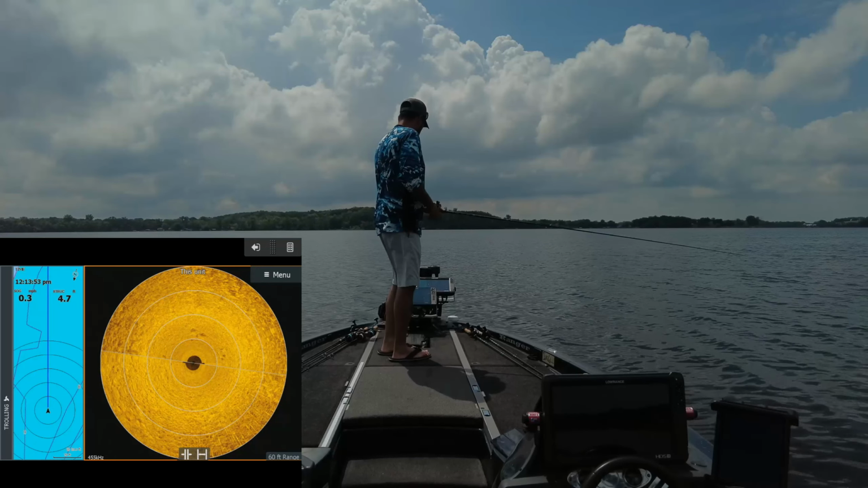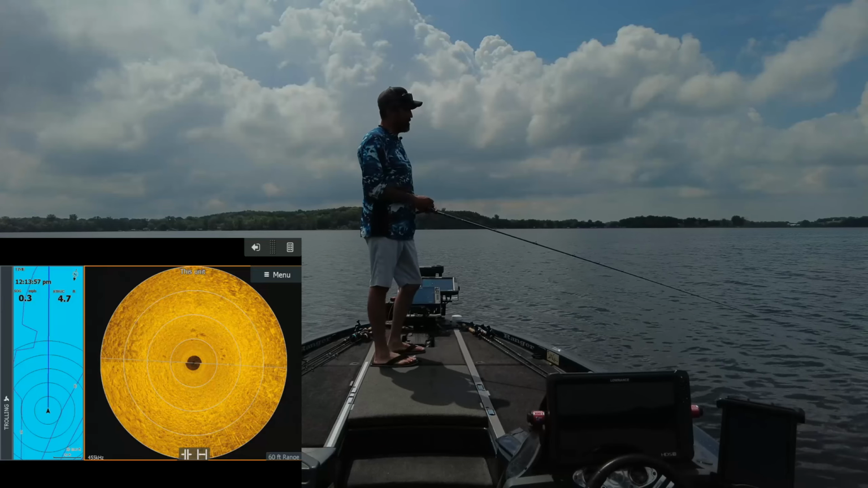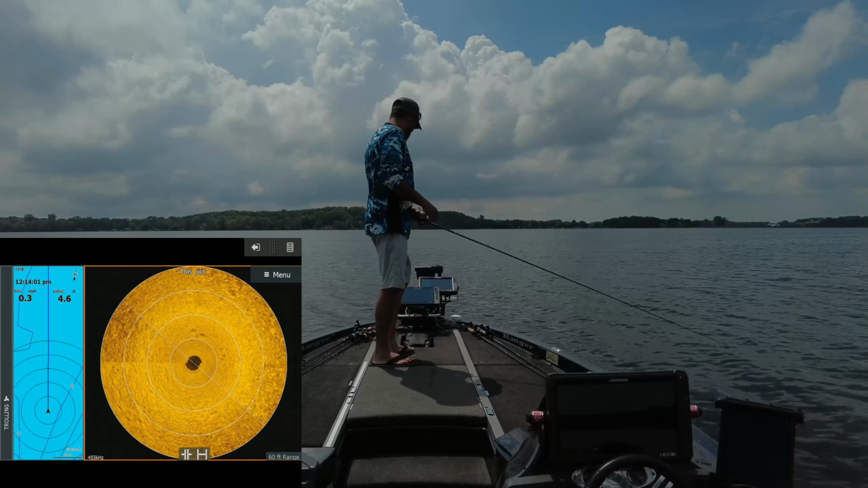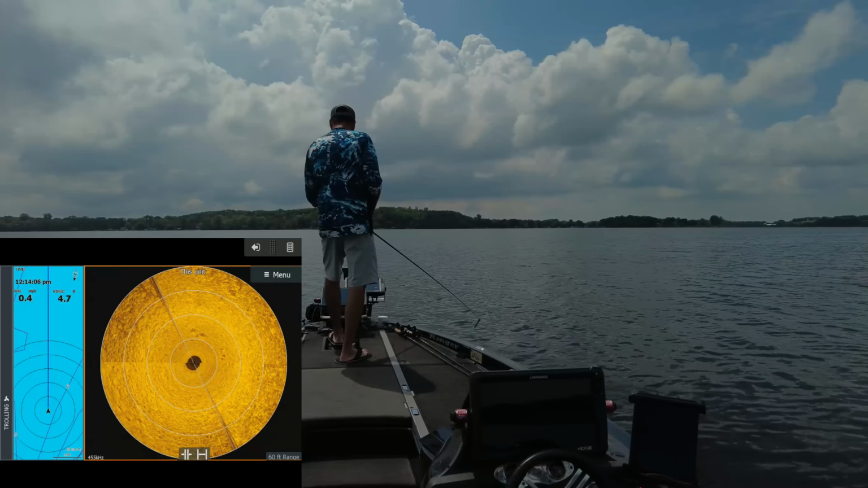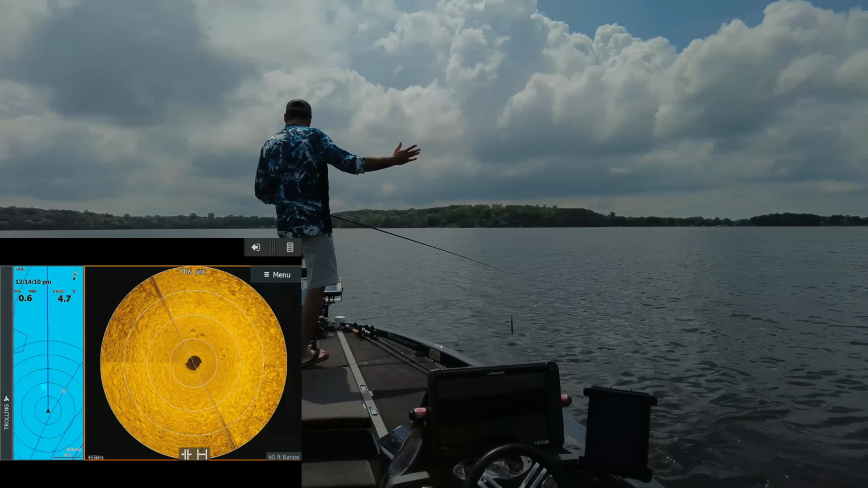So I took it off. Right now it's on the shaft. I'm going back to my old ways again. And right now everything will work. And I just position myself again. I got the active target. I mean, I could still move it around on the trolling motor.